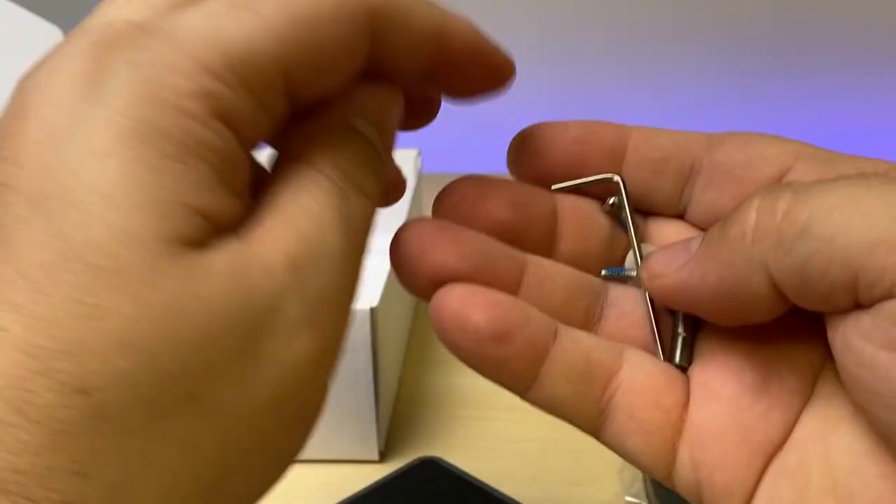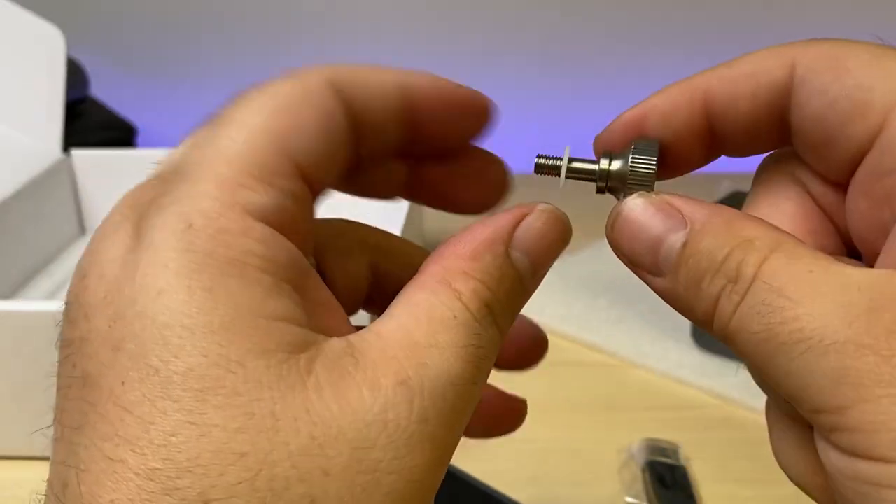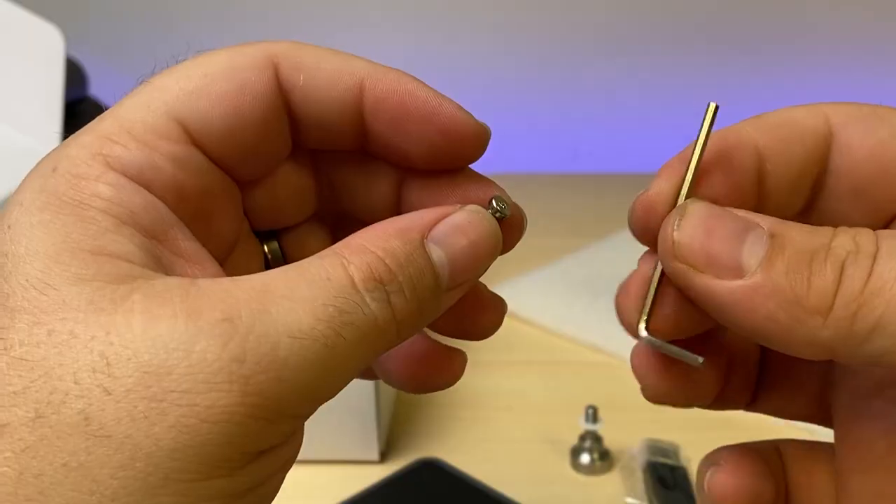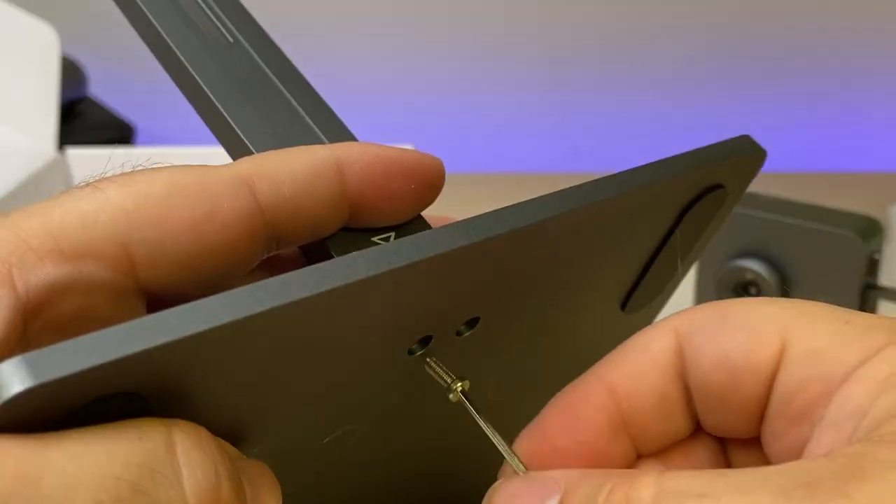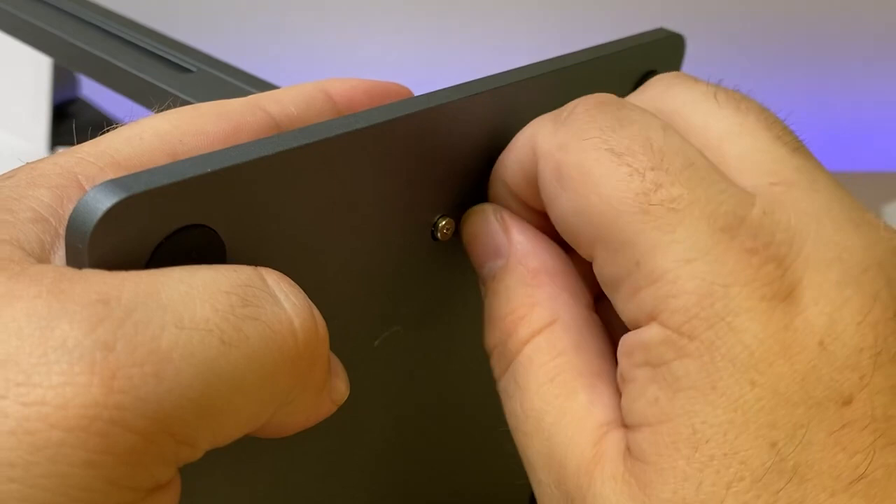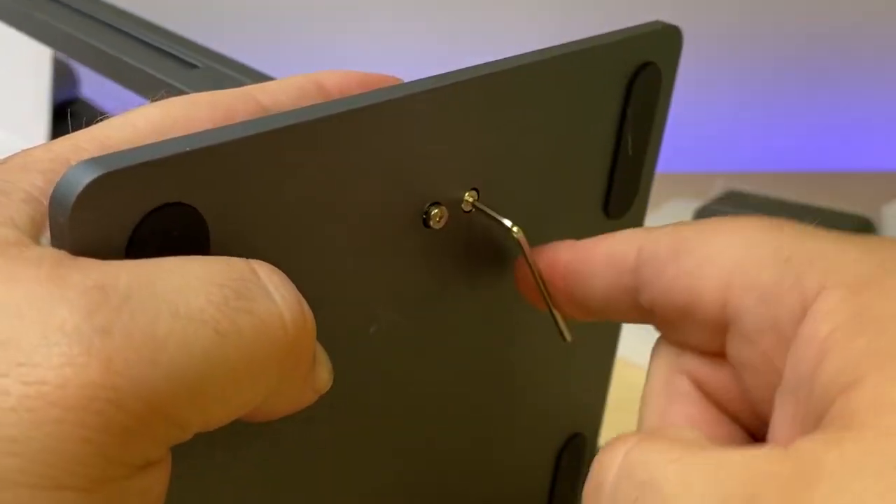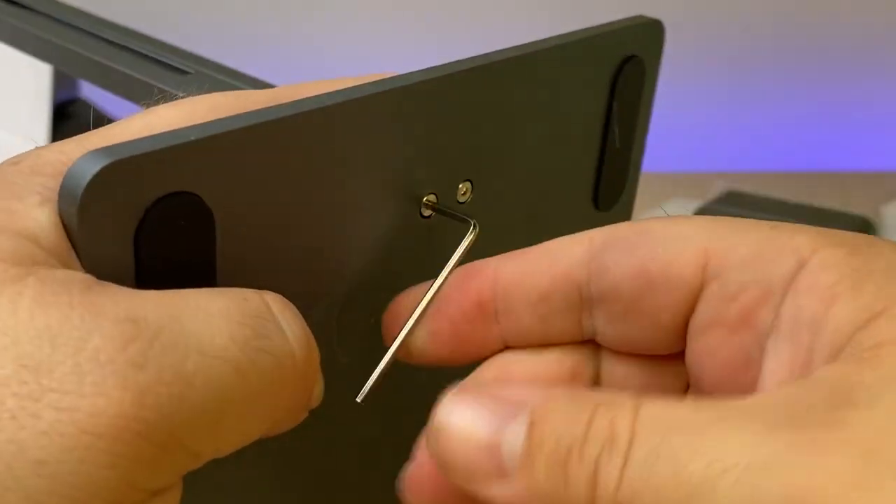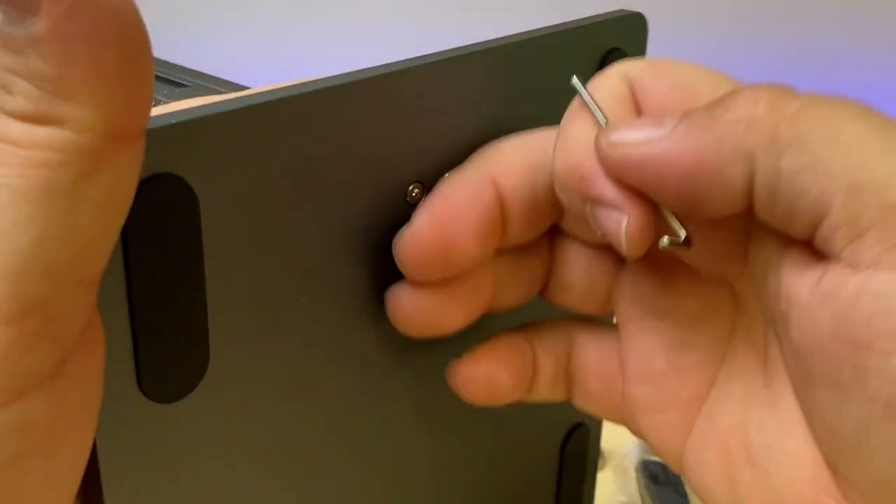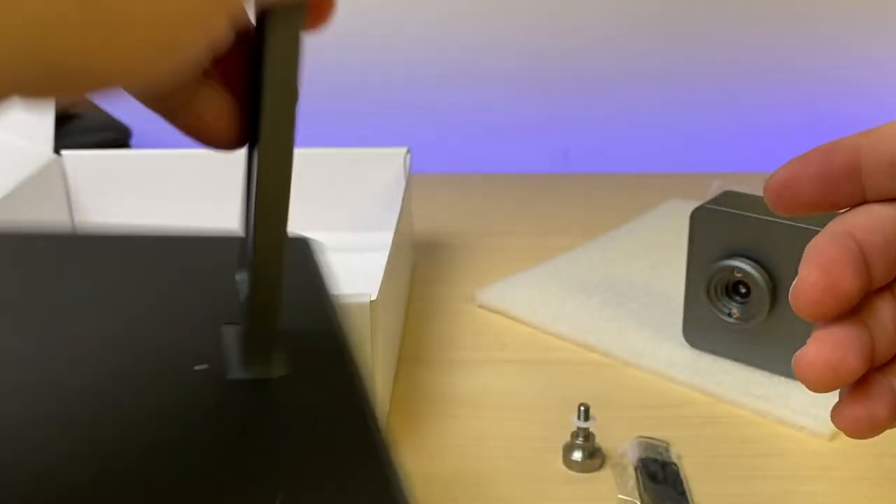Inside the little bag here, we've got a little nylon washer, which I'm sure goes with this. And then we've got two little bolts that come with an Allen wrench. Holding that in here, you can then screw on one of the bolts. Stick the other in, and we'll give it a few turns. Alright. That makes that nice and solid.